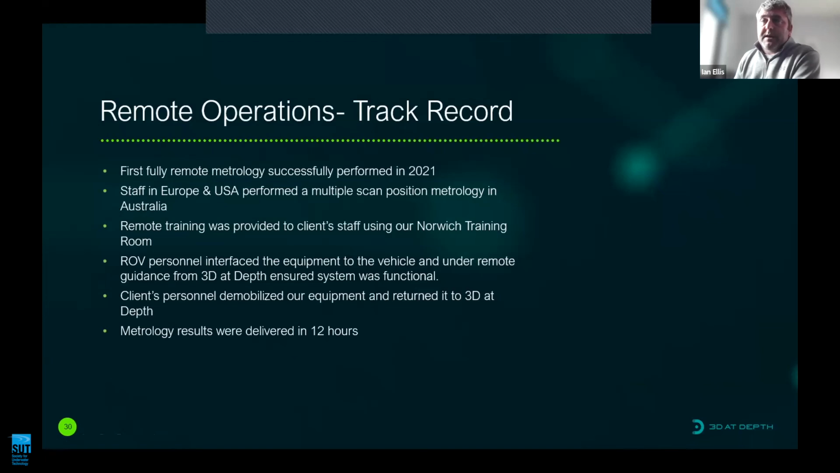Again, going back to our track record, this has been proven in 2021. We provided the training remotely. The equipment was sent without our personnel entering the country. We worked with them during the mobilization and demobilization, and our metrology results were delivered in 12 hours. And we believe in 2023 that we will execute additional remote operations.